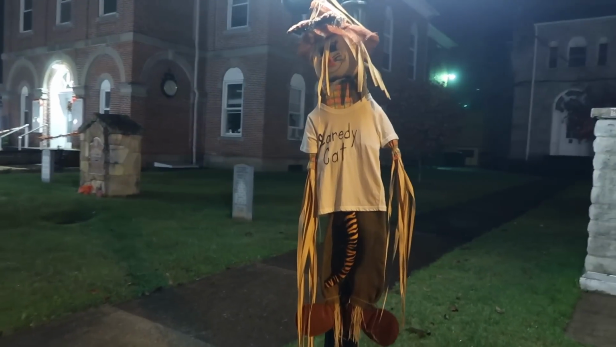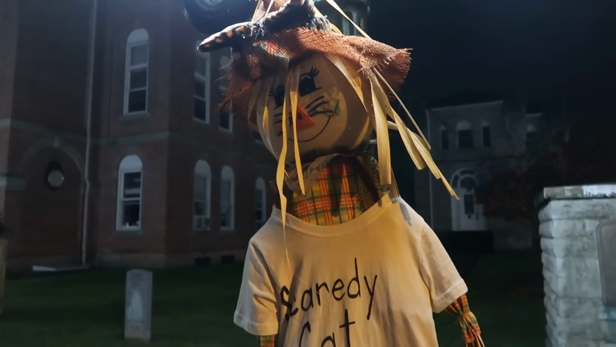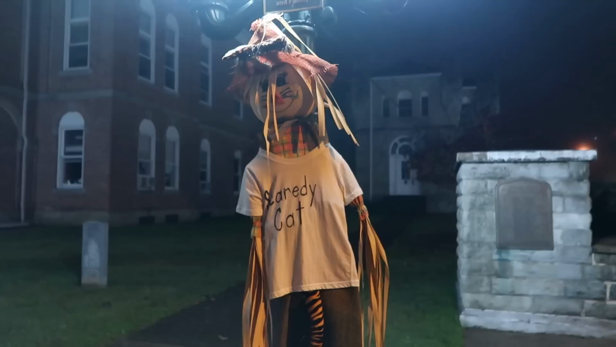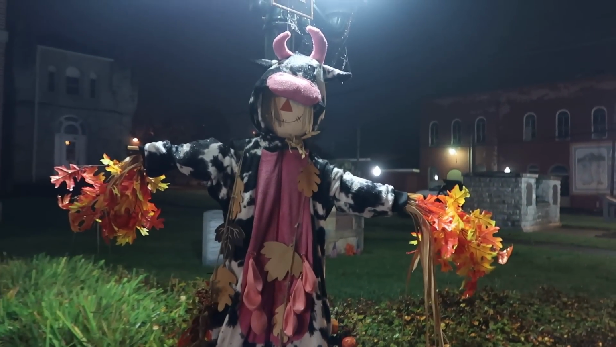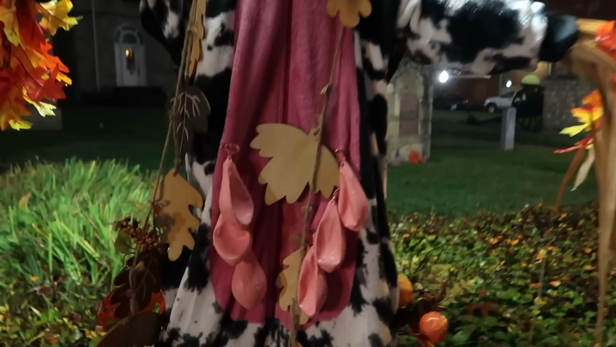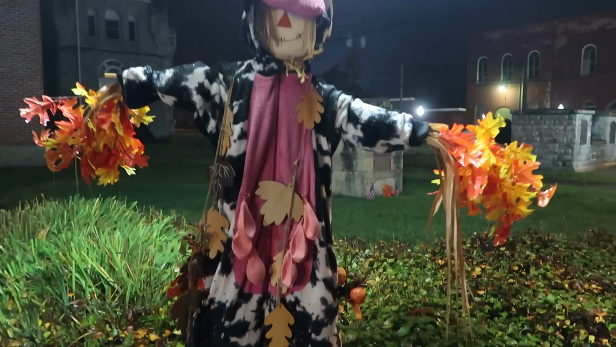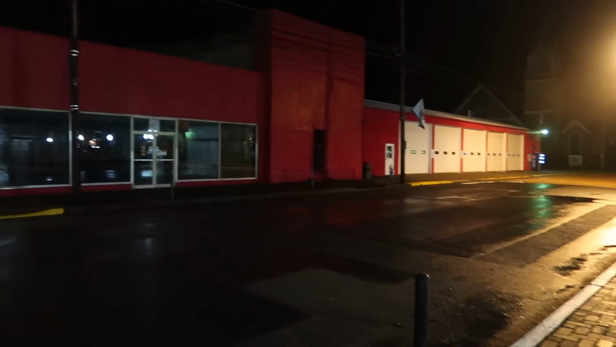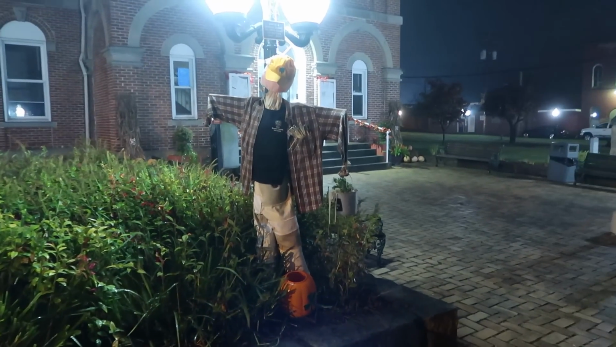What's this scarecrow? Okay, this is a scaredy cat, because you see this scarecrow here has a cat tail. There's a cow scarecrow. You can see by its udders. Yeah, not a human person in sight at 3 in the morning here in Sutton, West Virginia. Plenty of scarecrows.